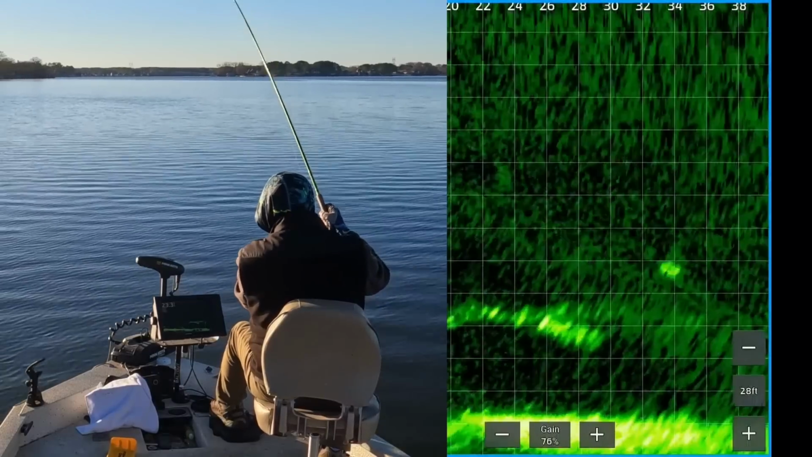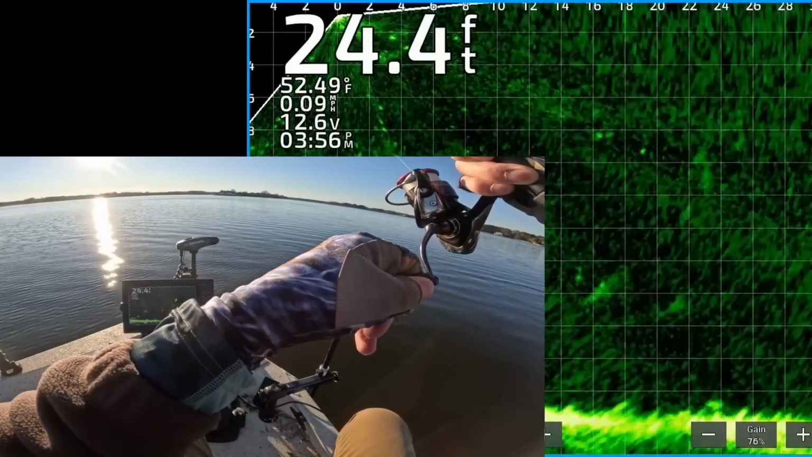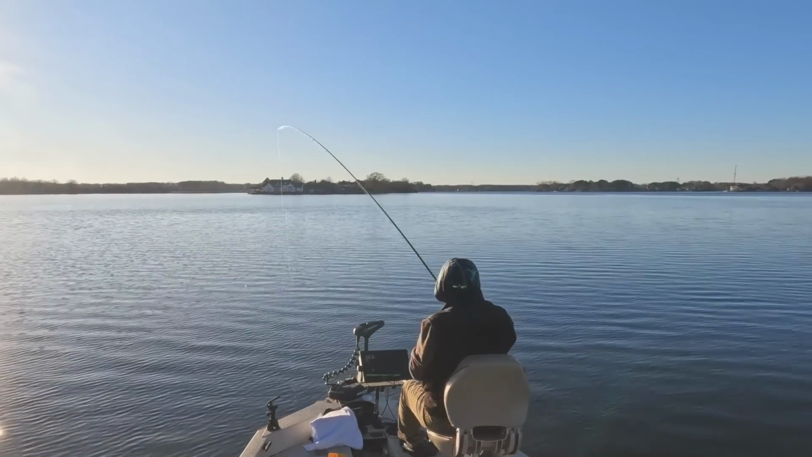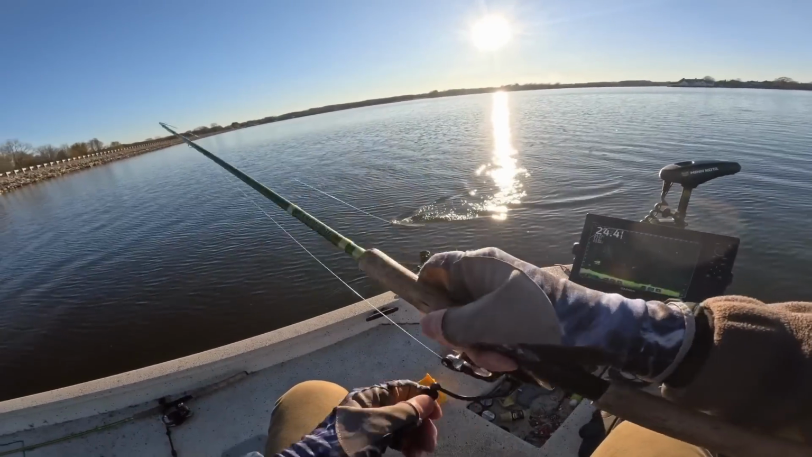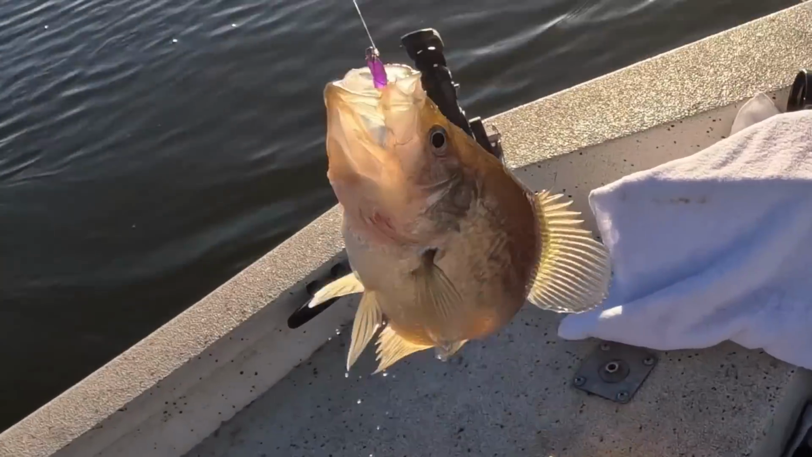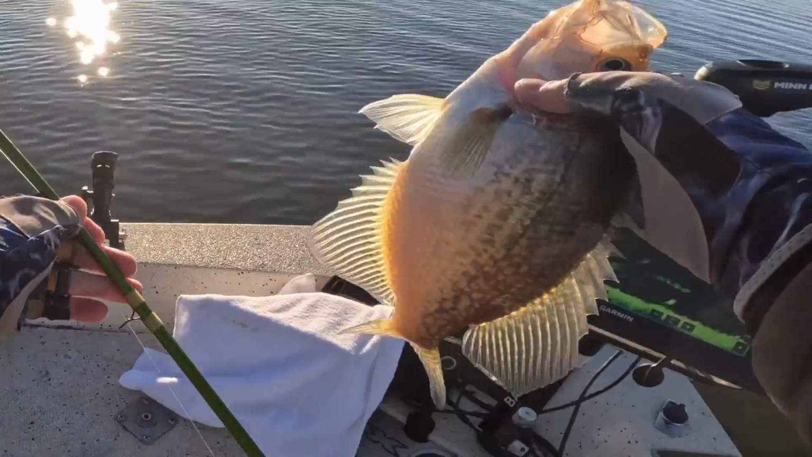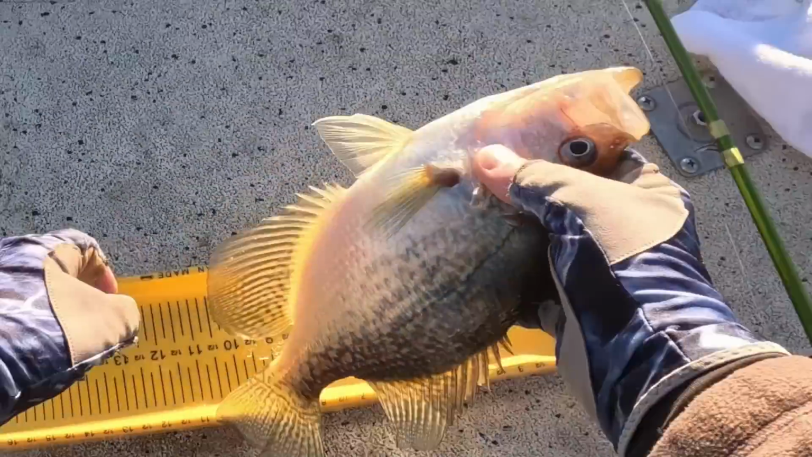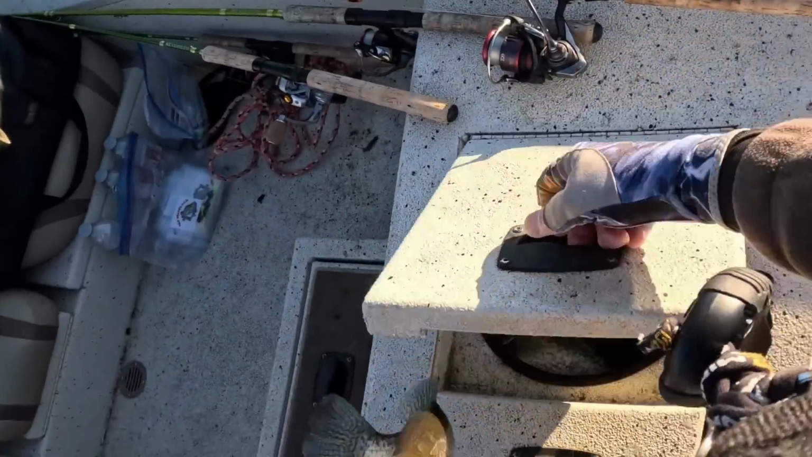That sucker got it 35 feet away, right on the bottom. Dang. That's a mean one, too. Goodness gracious. Get in the boat, little fella. Look at that slab. Gosh. 12 and a half. Black crappie. Look at that mumbo jumbo.